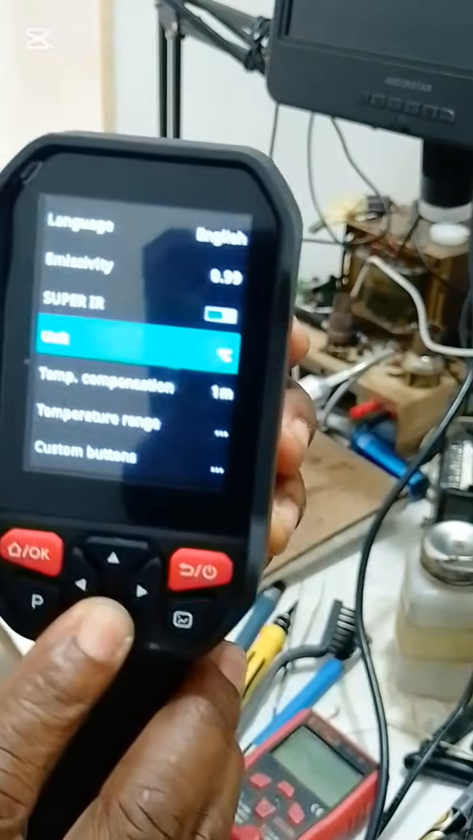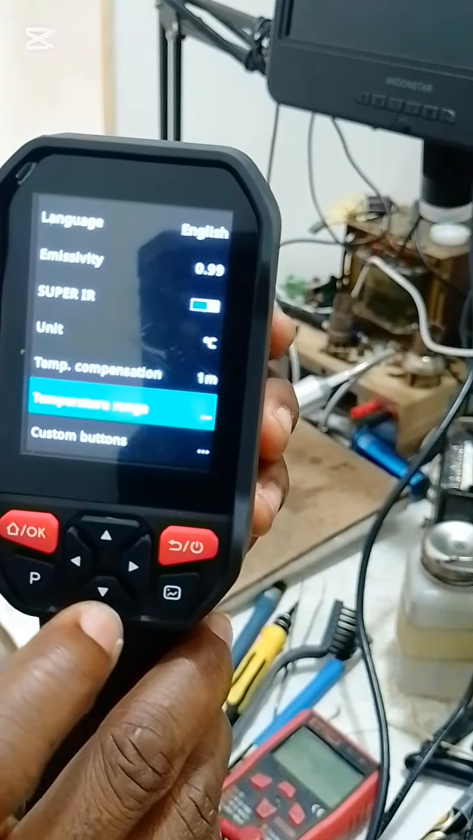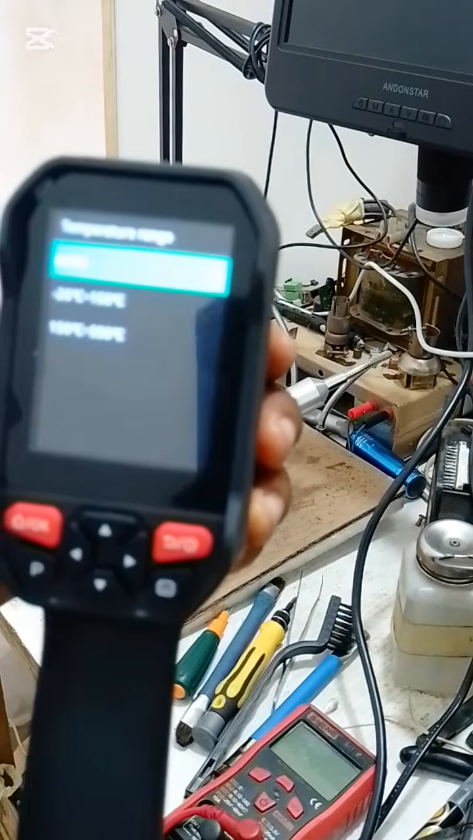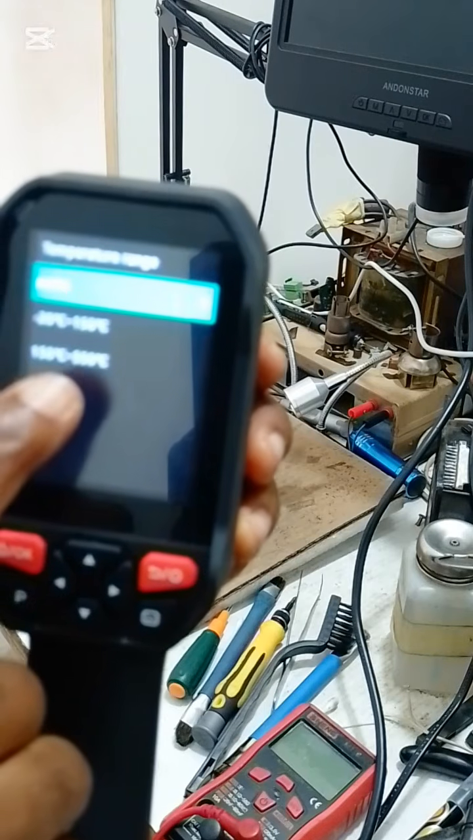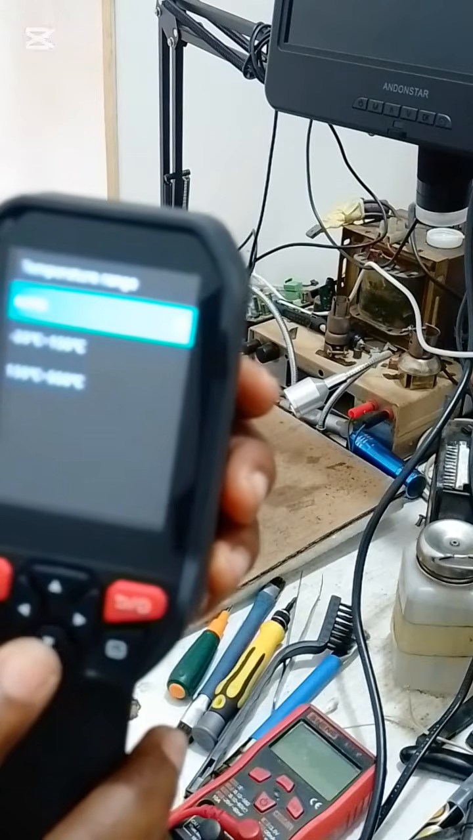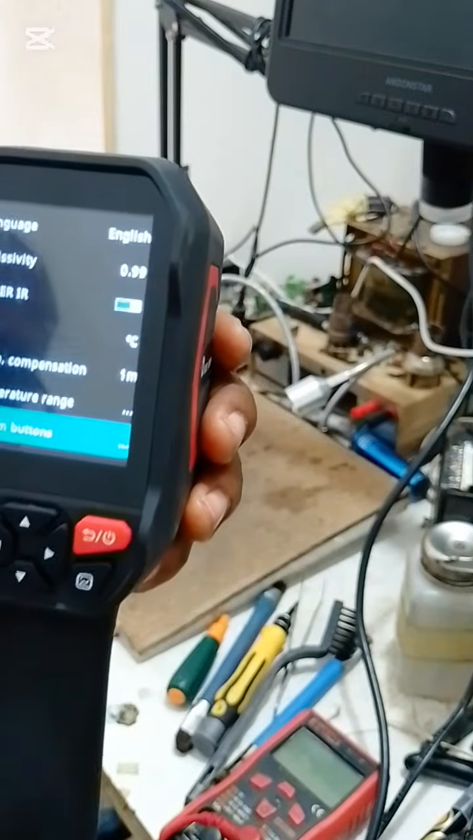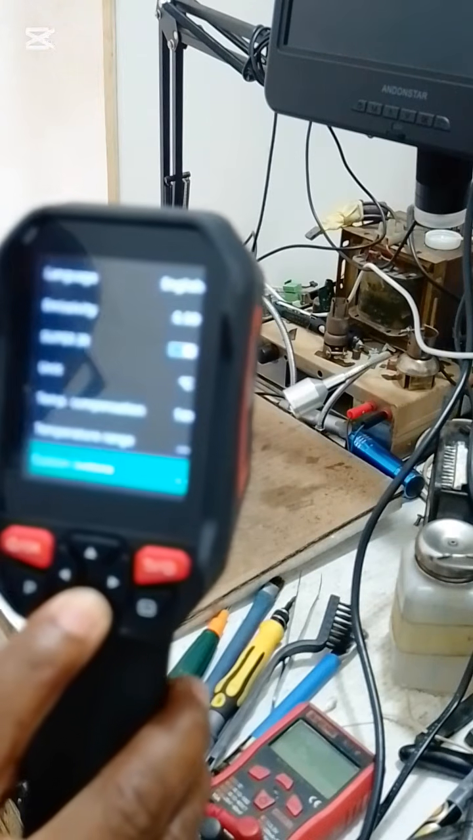You have the temperature compensation. You have the temperature range. I set it to auto, and that is the default setting. So any temperature between minus 20 degrees centigrade to 550 degrees centigrade is the range of operation of this camera. So it covers a wide temperature range.